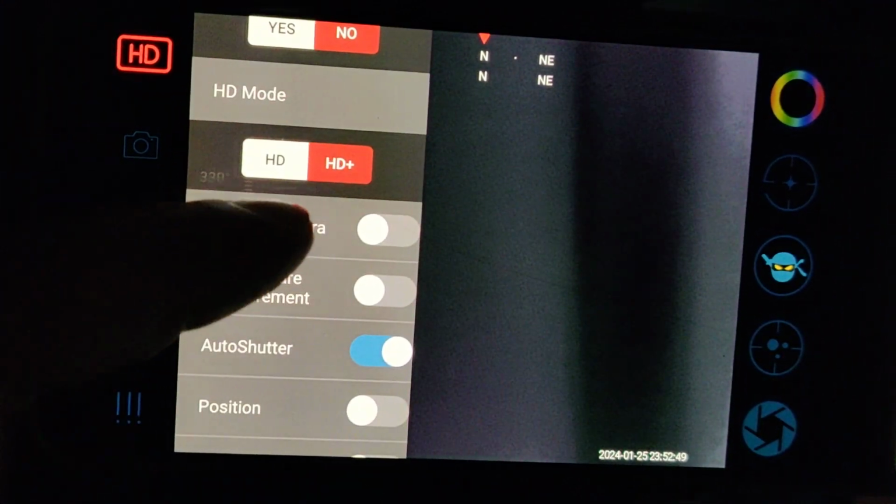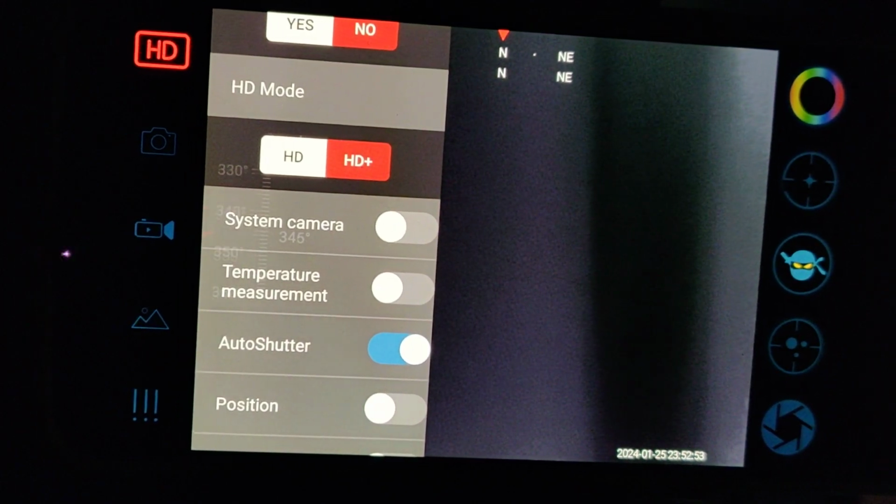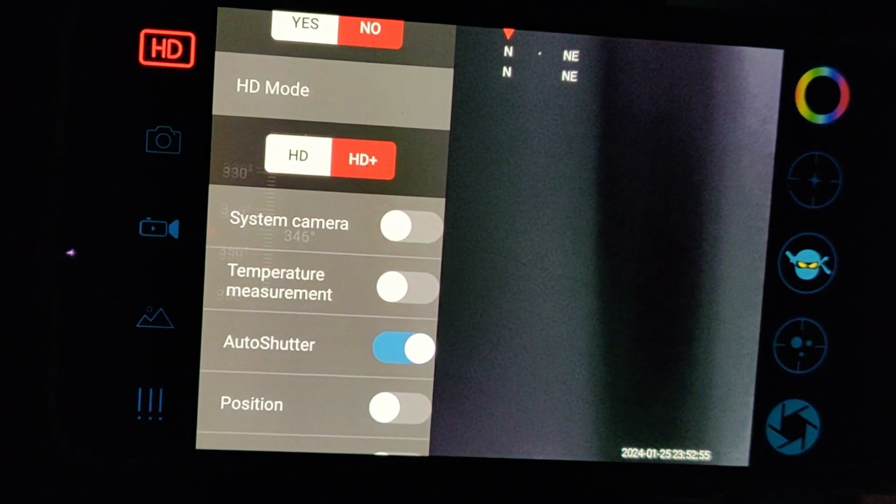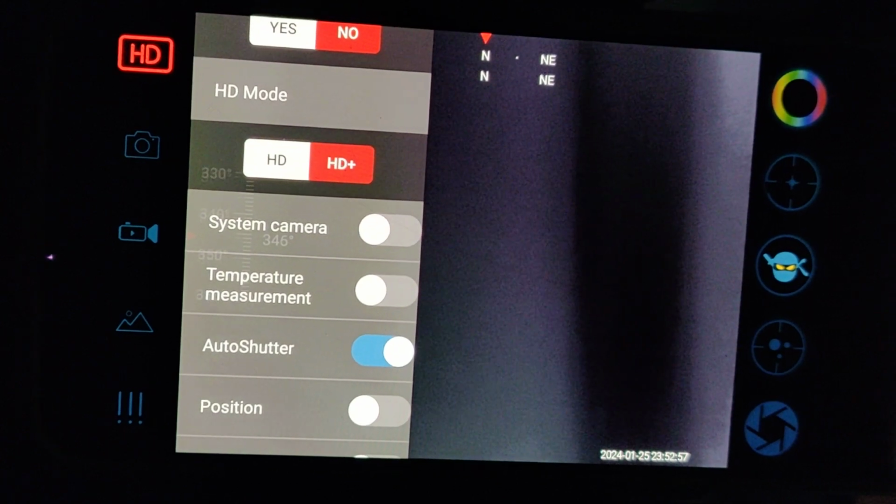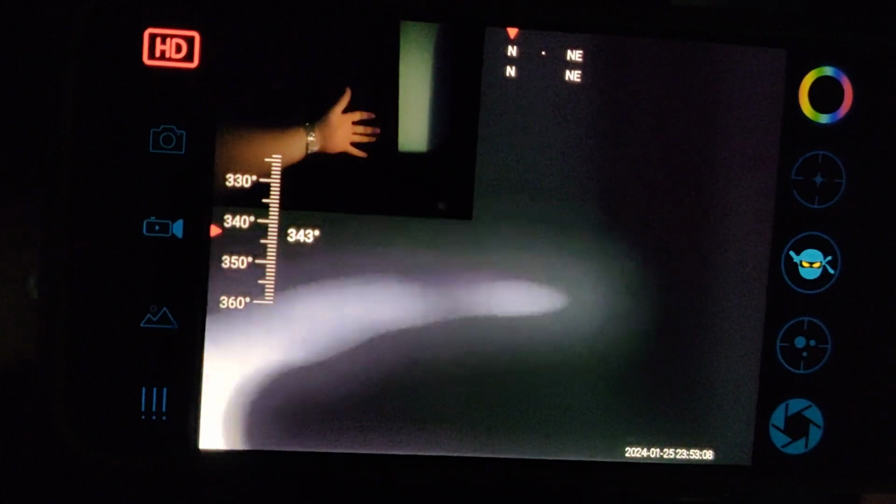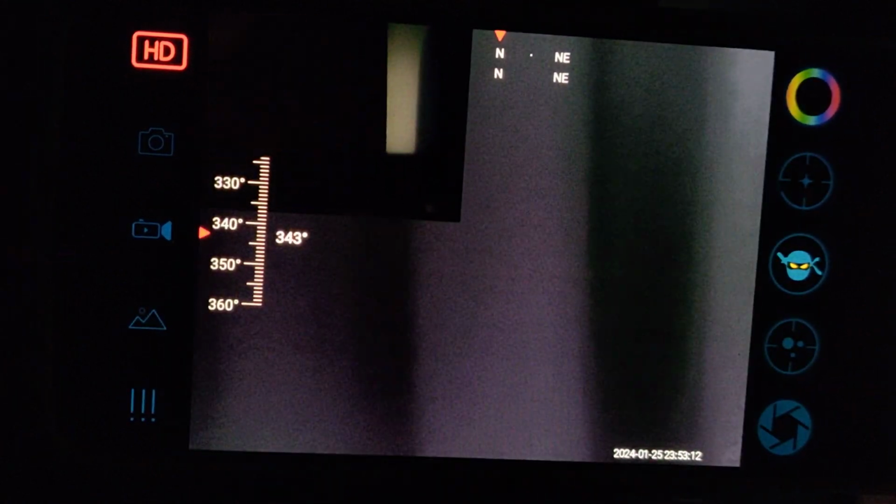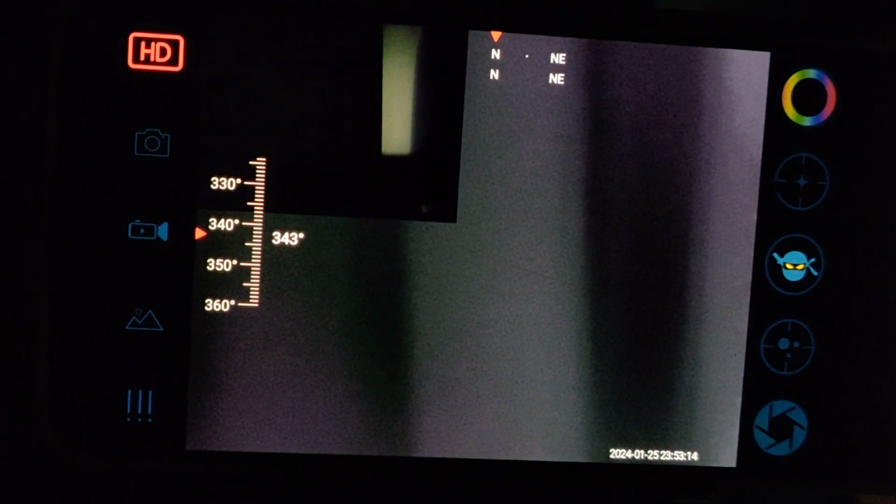HD mode, HD plus. I honestly don't know for sure what that is. It's just bumping around the resolution somehow. System camera, you can make it overlay your, the camera built into the phone, and I could see uses for that.